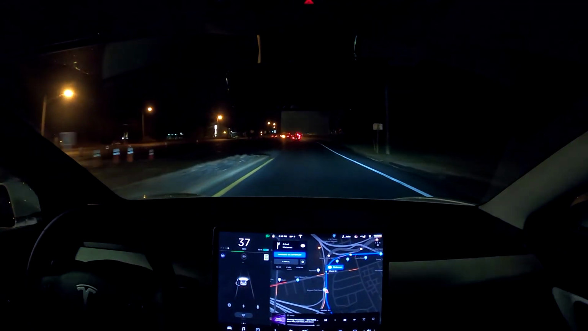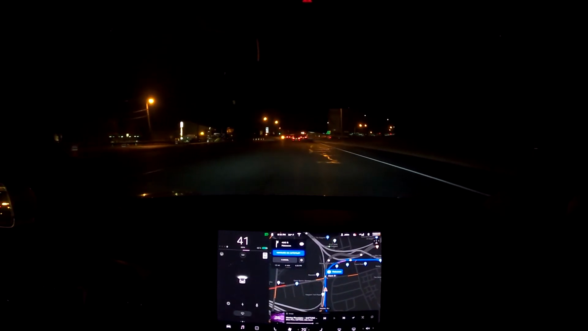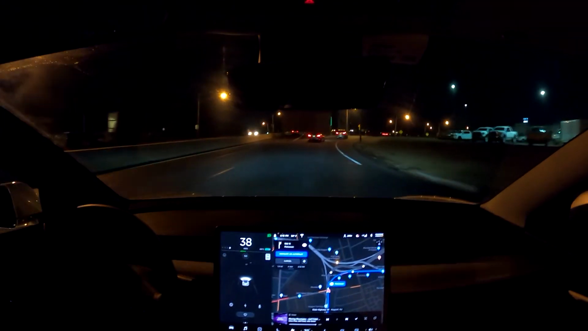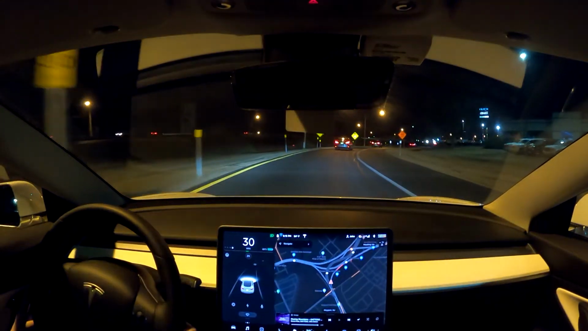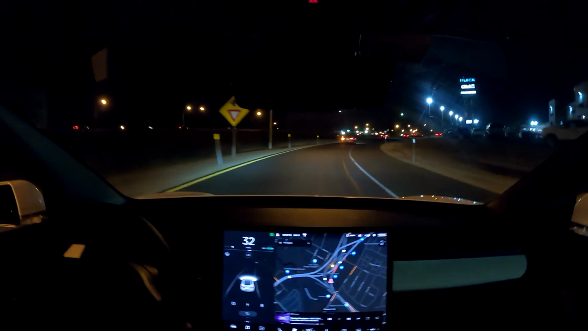And now it wants me to take control because it doesn't know what to do because there's no lines upcoming here. So that's the one thing, big toll plazas with full self-driving. I really want to know how that's going to work in the future. Obviously the amount of cameras and radar on the car is just going to have to make its way throughout it. But we kind of just have to see how Tesla's going to do it, because they want no geofencing, nothing like that.